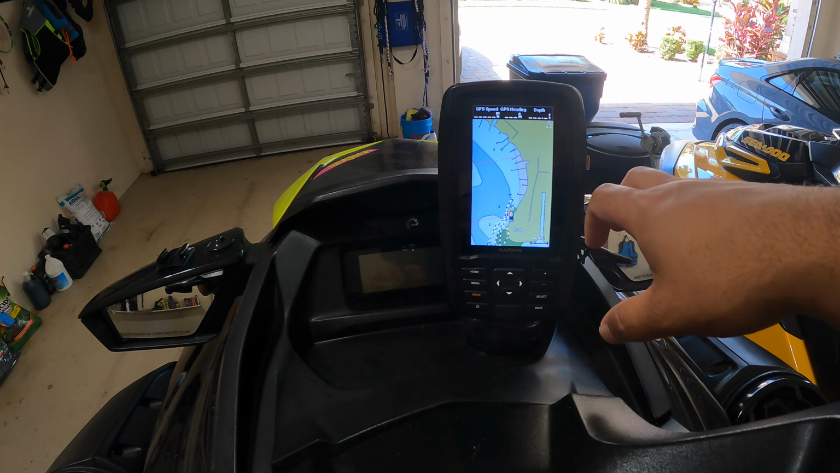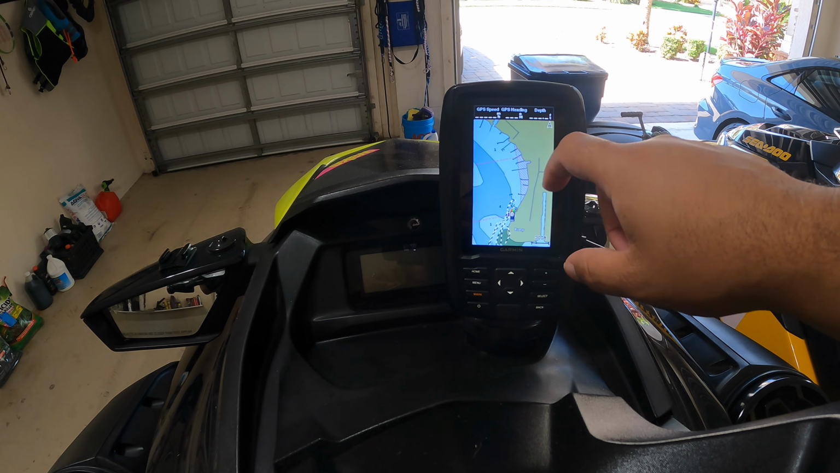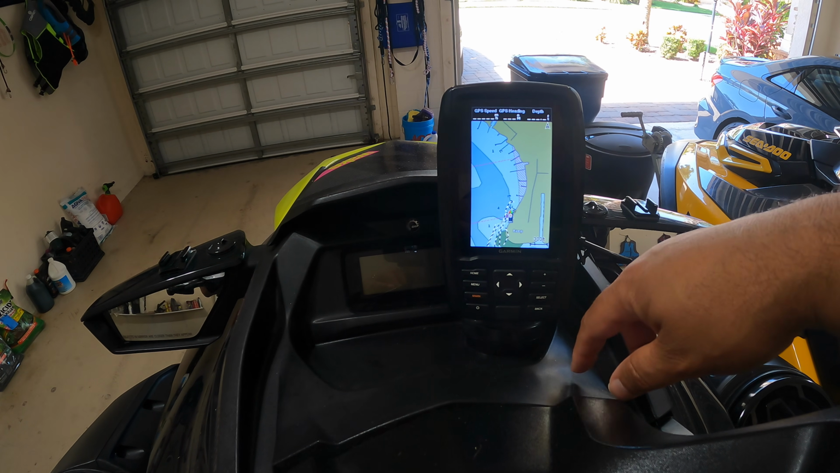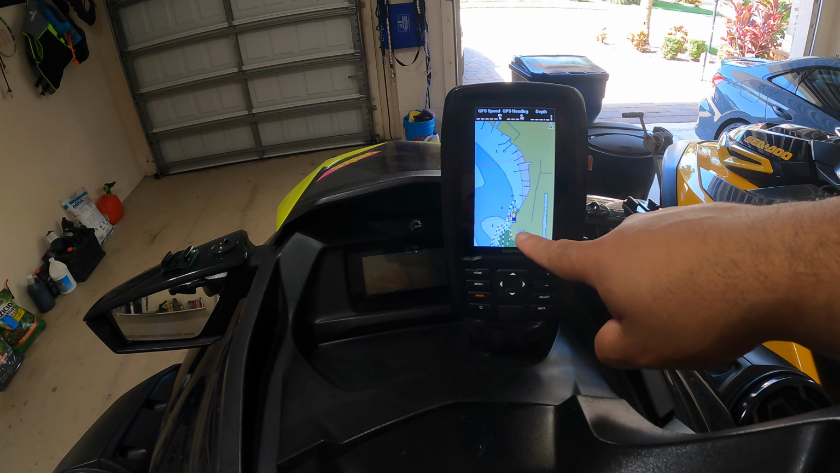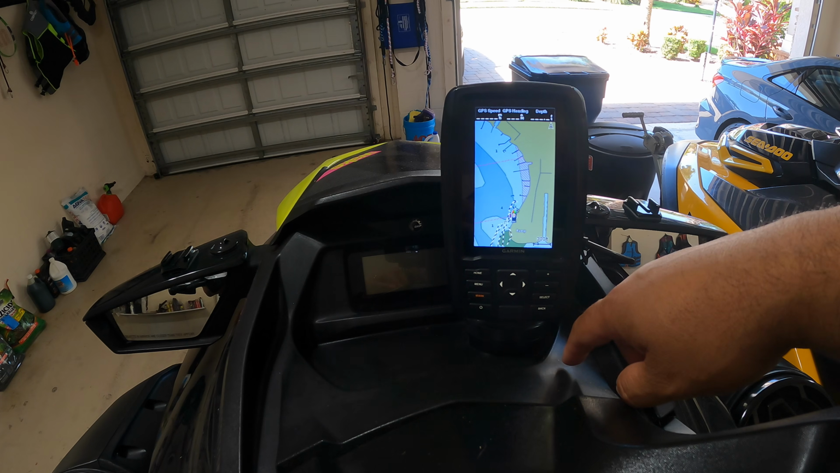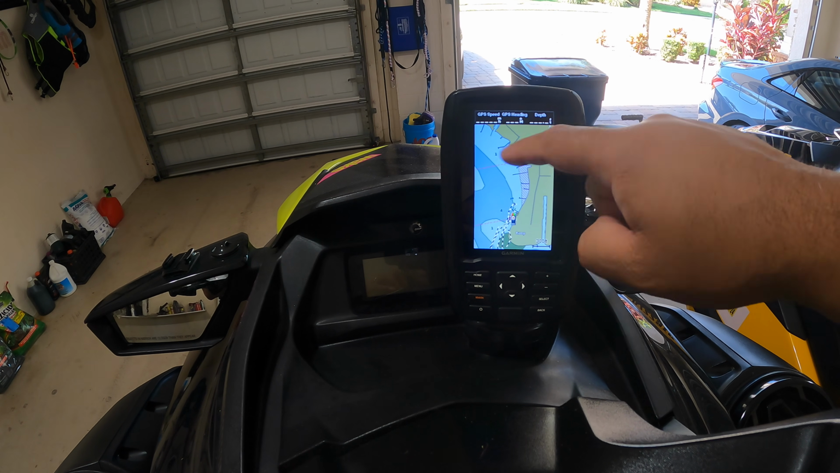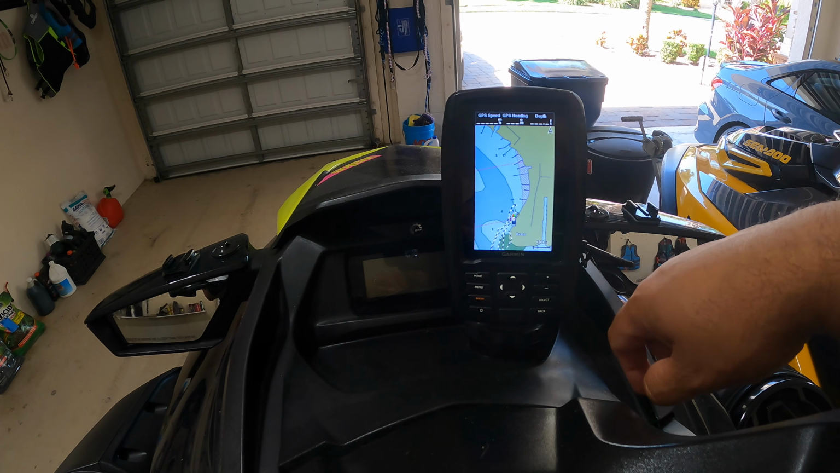So again, because we are in the garage, the GPS is having a hard time, I guess, getting a signal where we're at. So it's literally remembering the boat ramp and the last time we used it. If these units were outside, clearly you would have an image or a background of our neighborhood.